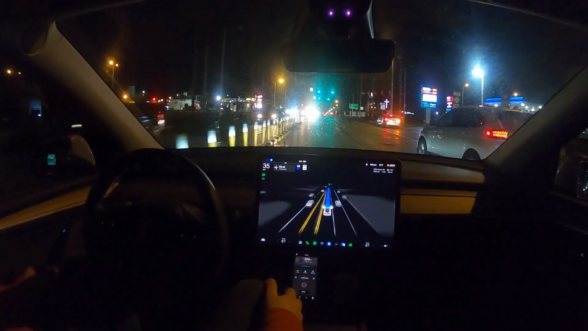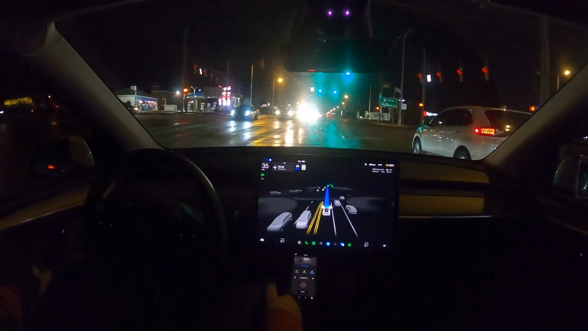My phone is kind of acting up and it's not syncing with my GoPro.